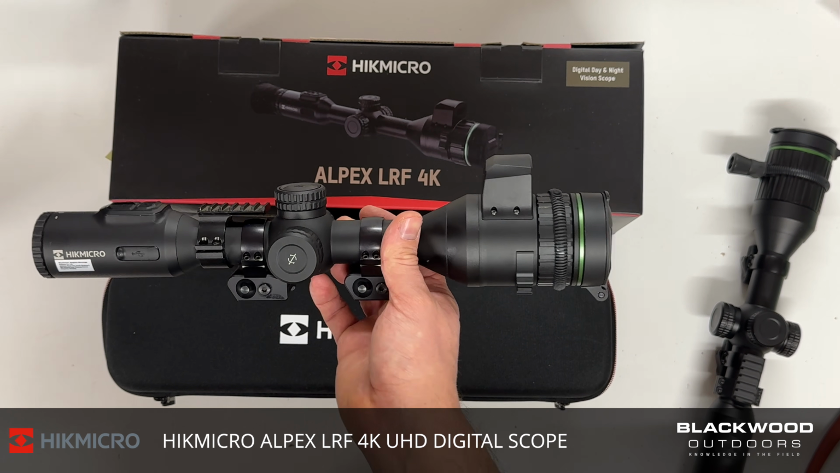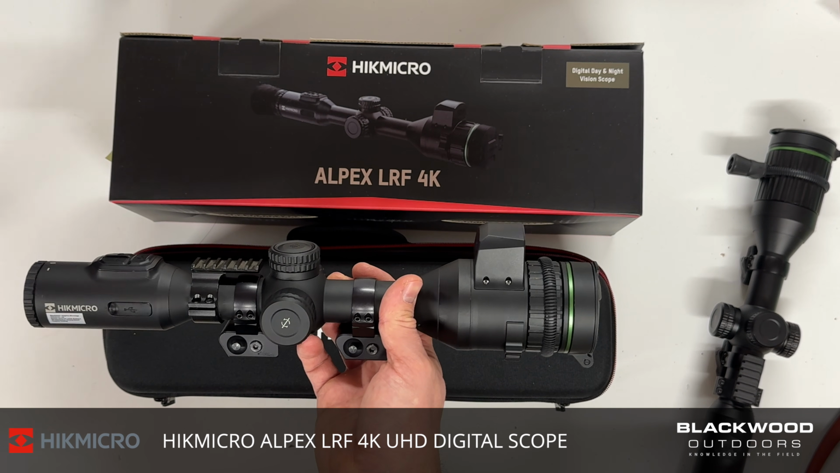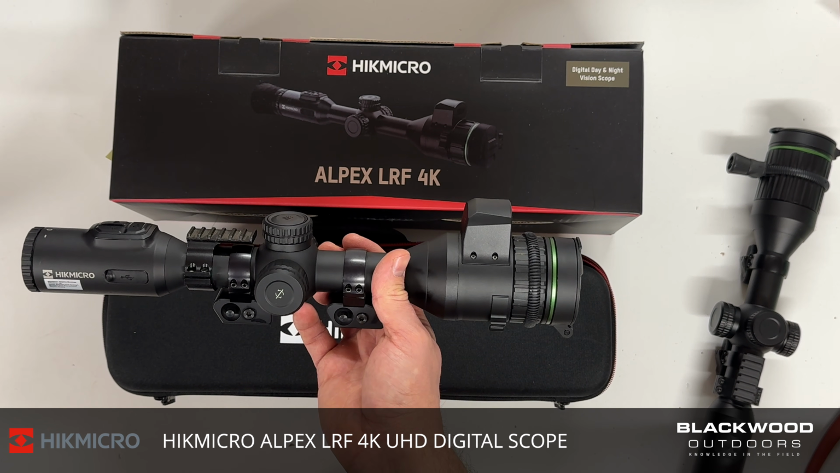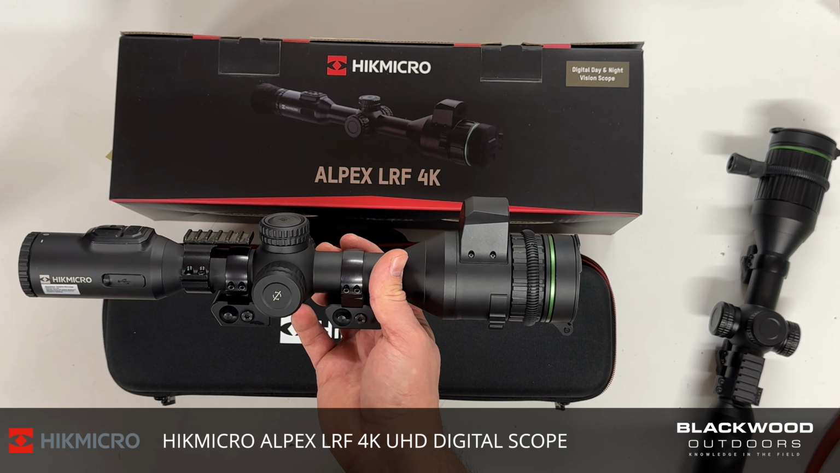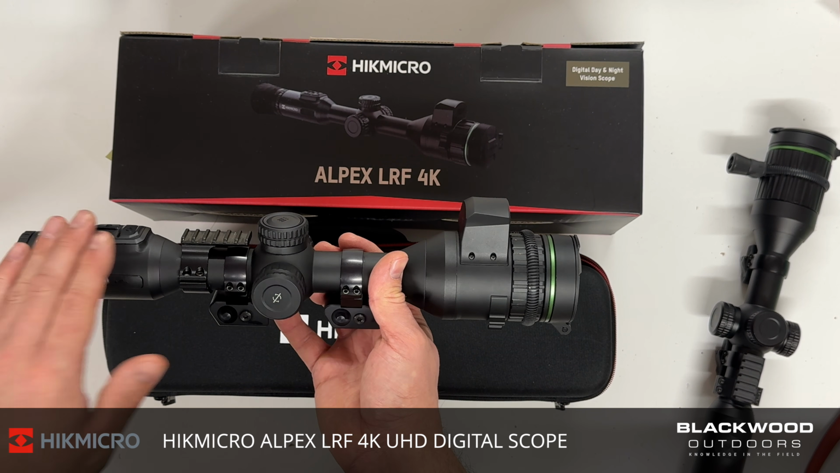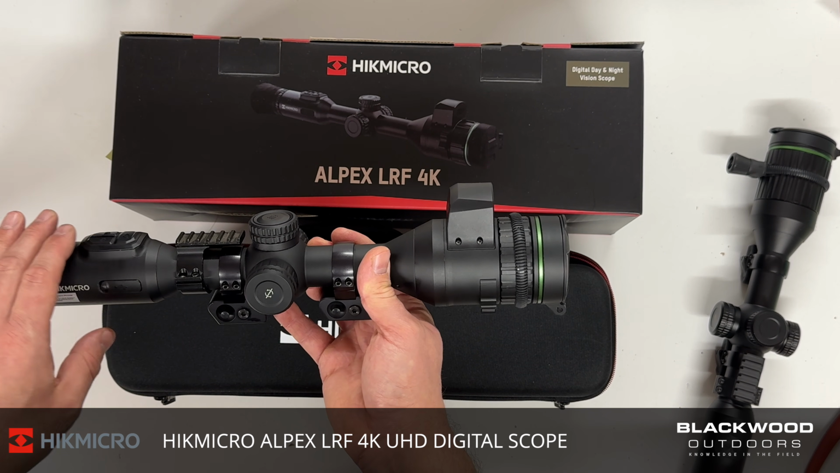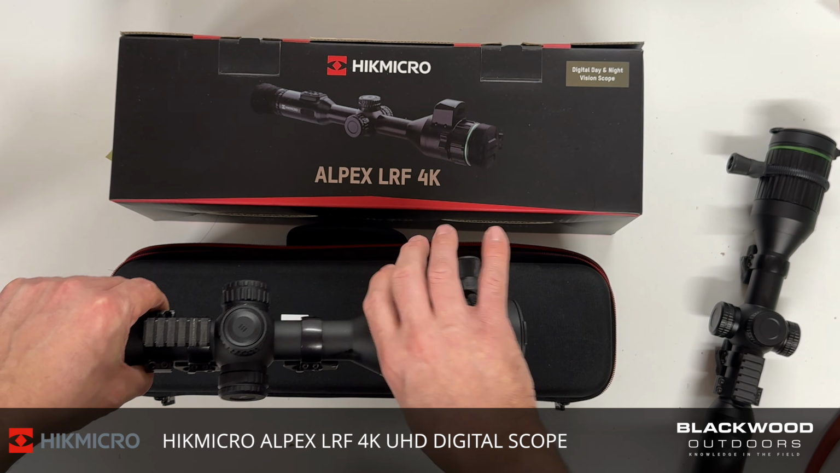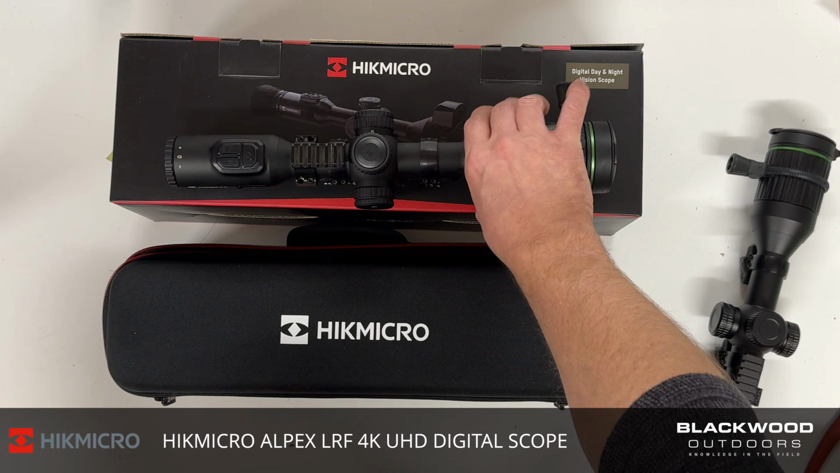Sensor-wise, it's a 4K resolution sensor, ultra high definition, twice the resolution of the previous model. Really good for up-close footage, immense. Long-range footage, it goes right from 3.5 magnification to 28 times magnification. Huge difference in range.